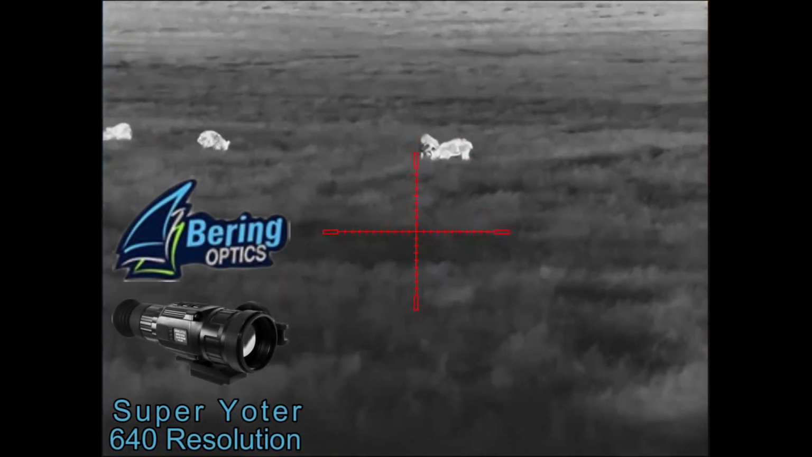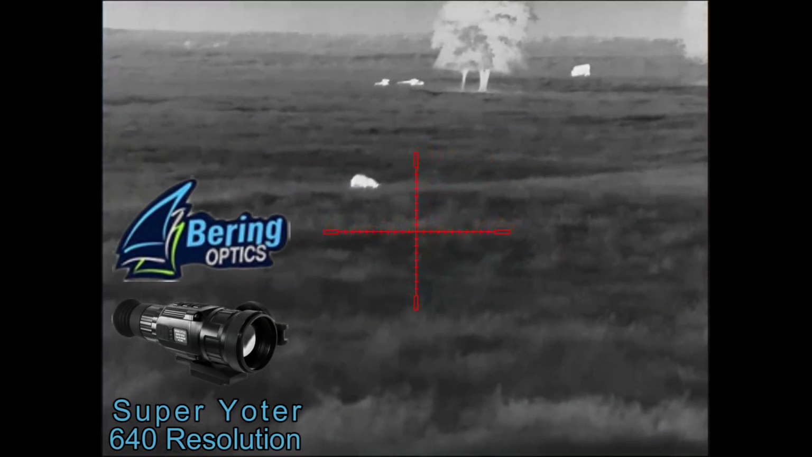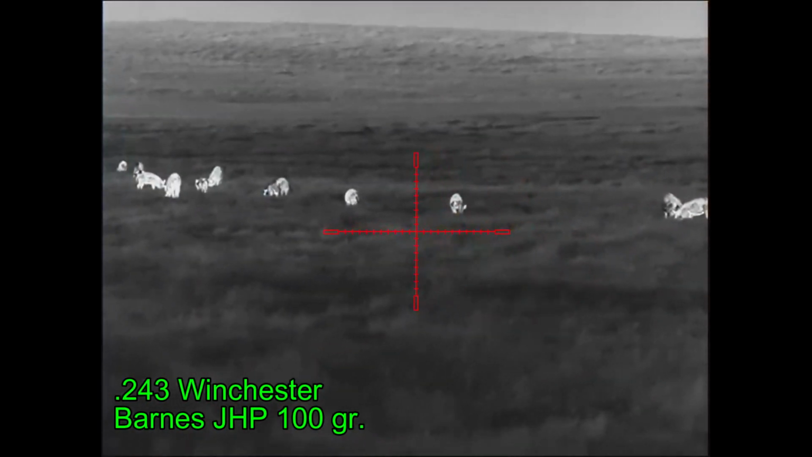Now this time he's going to be shooting a Bering Optics Super Yoder with 640 resolution. Does not have the laser rangefinder on it. And it's going to be mounted on a 243 Winchester.